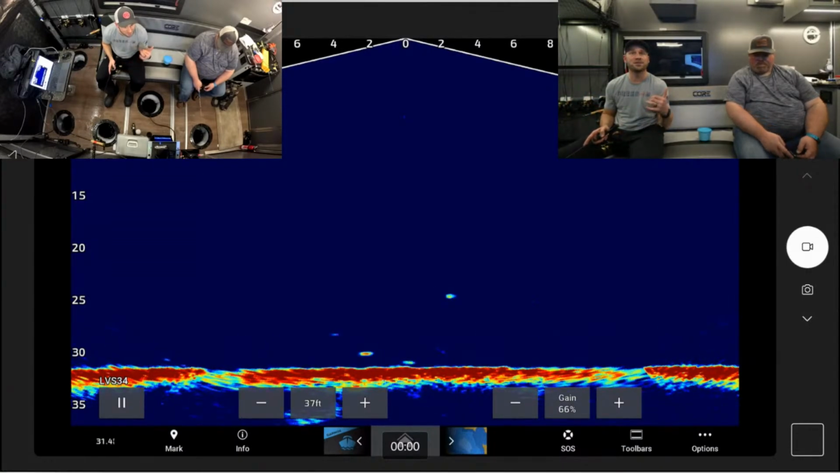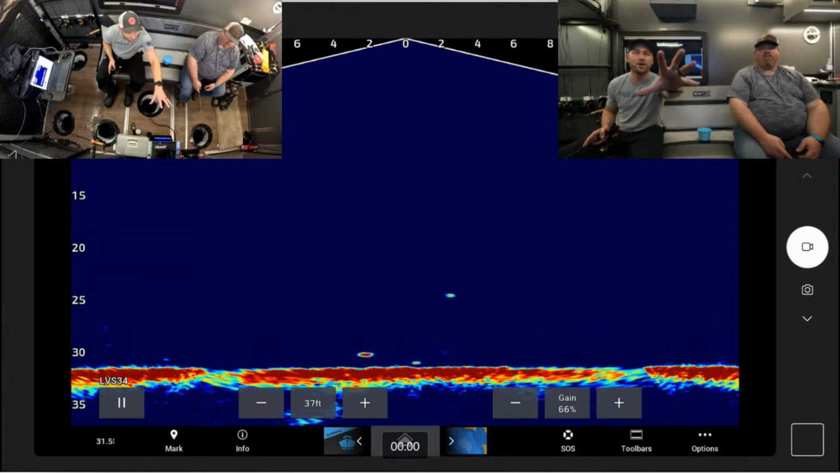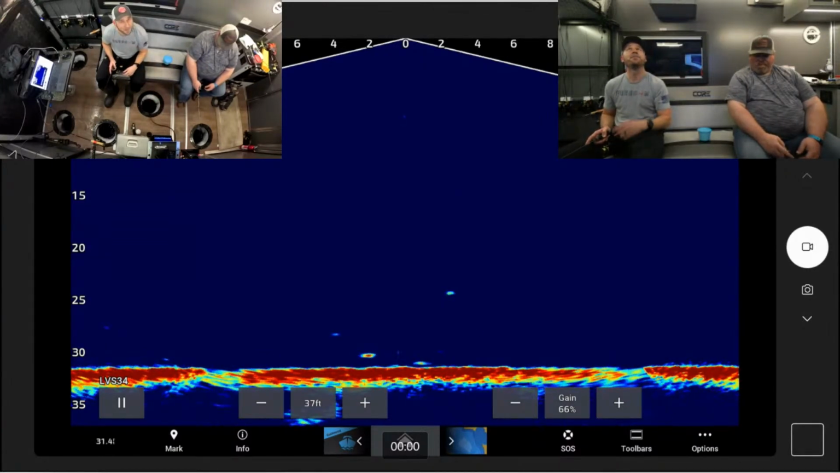We're out here in the Core ice house that you guys can probably see. We've got the front camera here that we have set up, and then we've got a top-down view so you can see our holes as well as we're jigging.